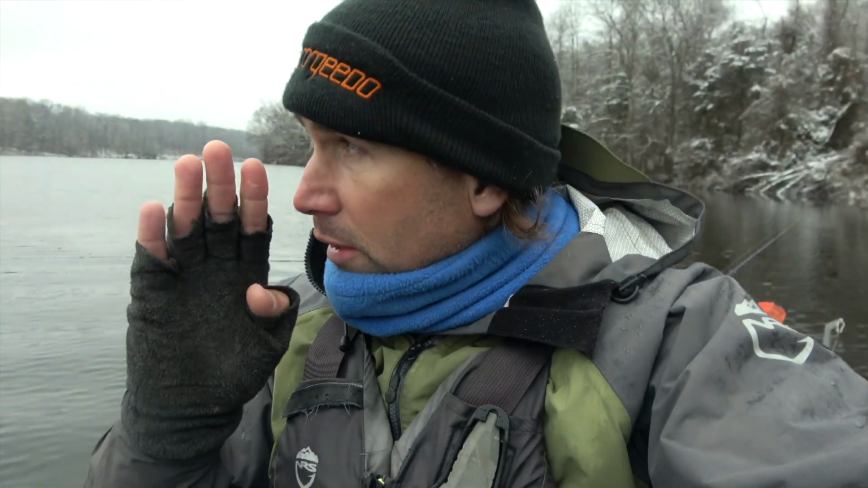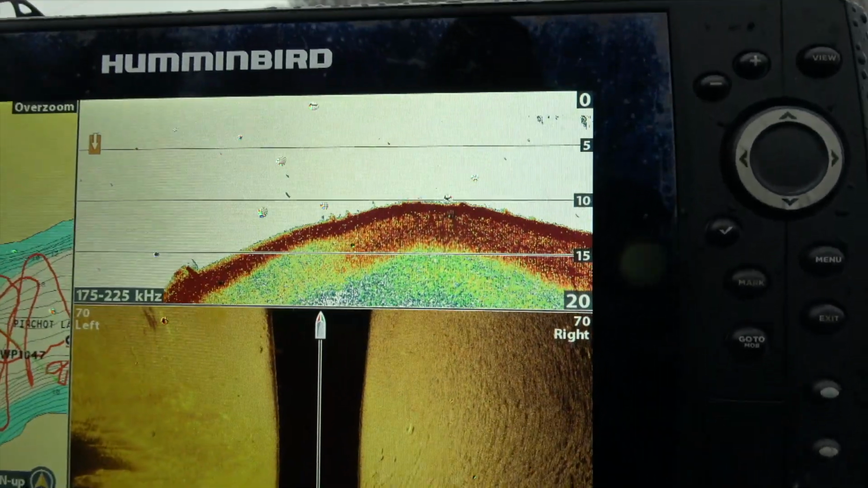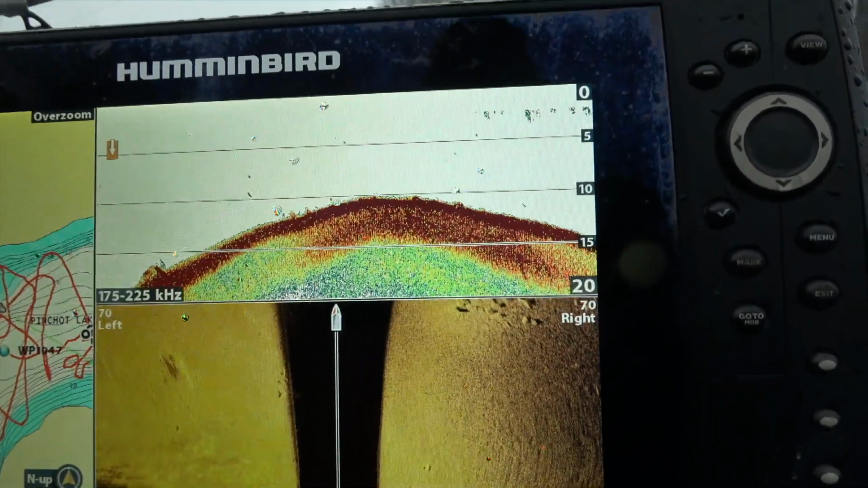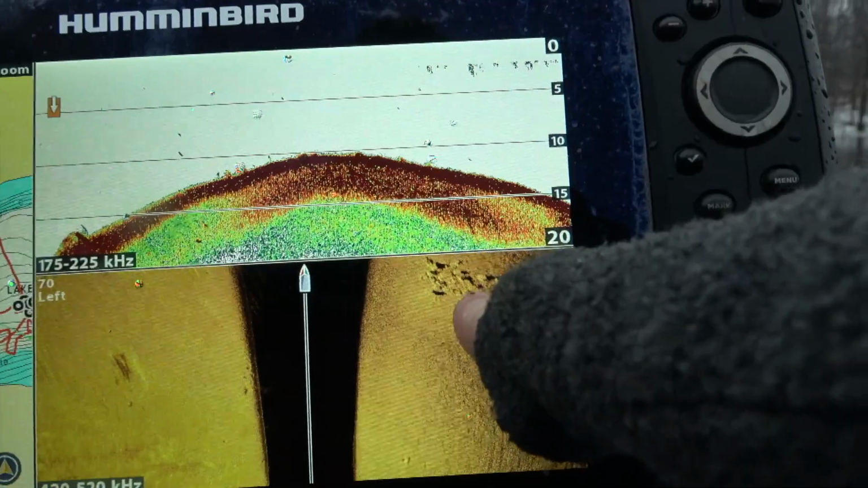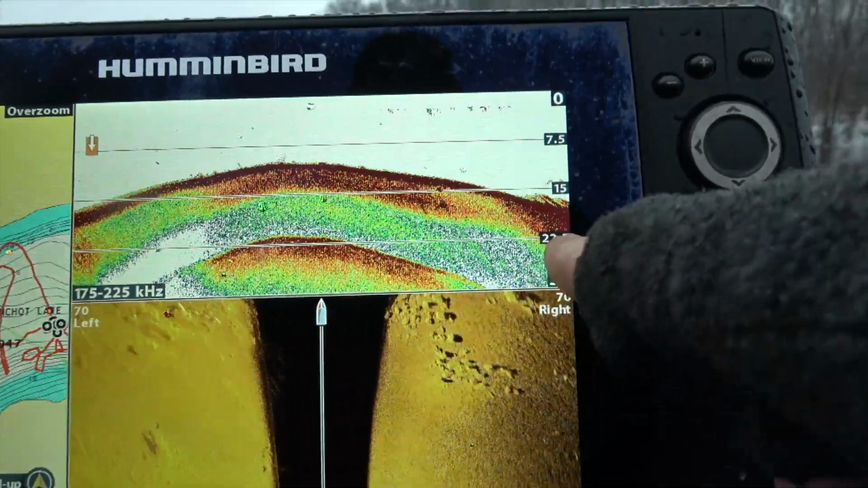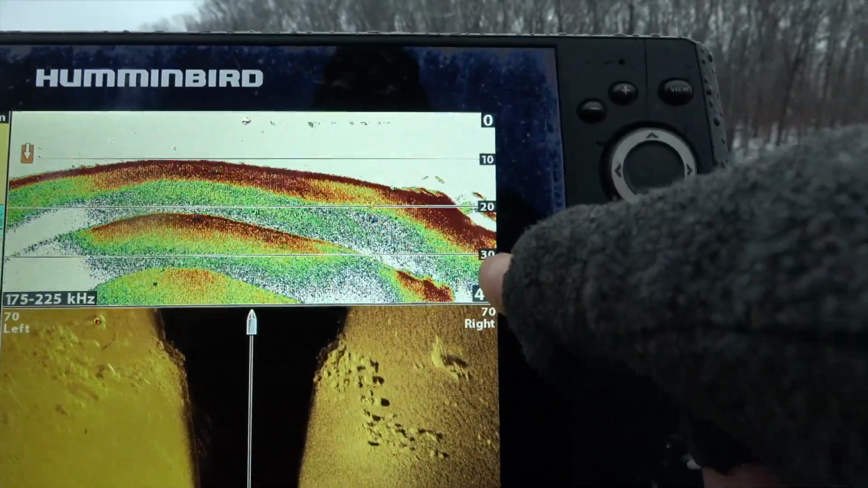All right, I'm going to show you one straight run across this section near the dam that really sums up where I think these fish are. We're coming off of this point, we're going to come out into deeper water. And here in the side image, there's some rocks, but I think there are fish mixed in, and you're going to see them right there, right on that drop off.